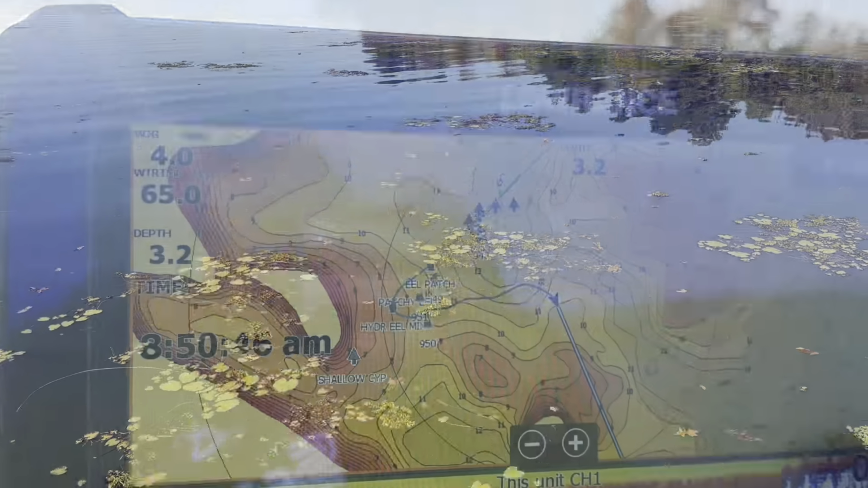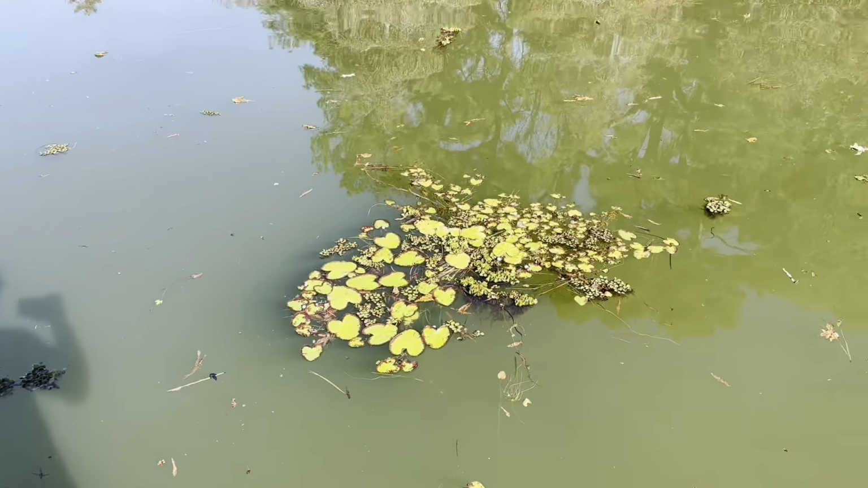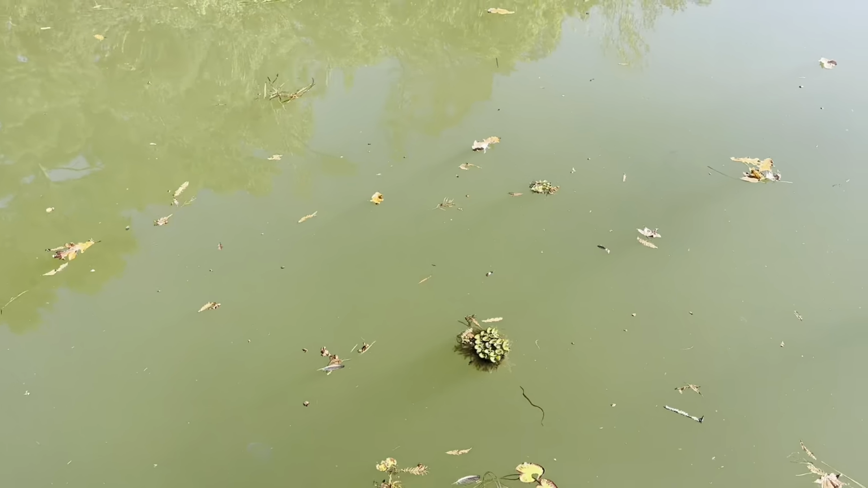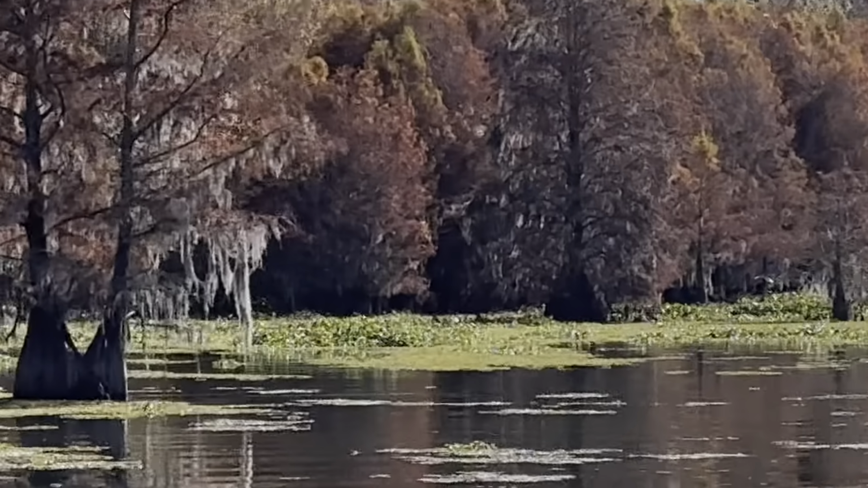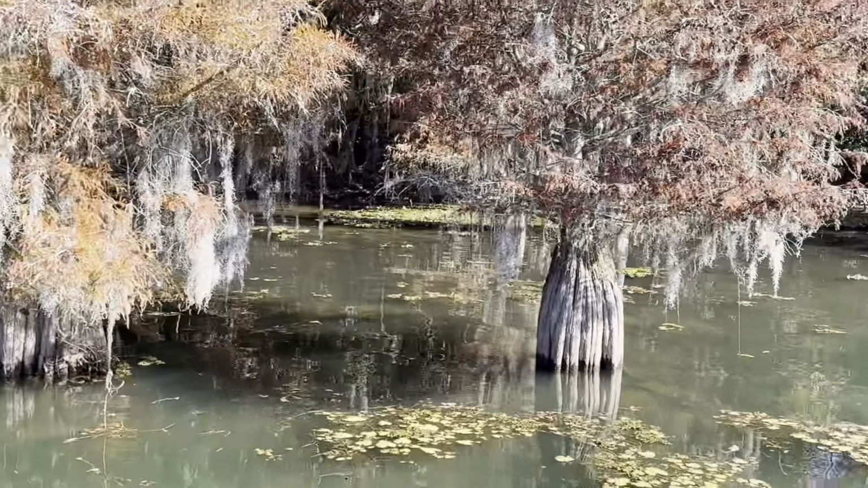Alright, back to graphing. Trolling around this area, you can see a bunch of pads, which I haven't seen everywhere. Looks like they're kind of starting to die off. Got some of that giant salvinia, some little hyacinth mats. There's some bigger hyacinth mats back in there, you can see. Be interesting to see how many of those stick around, but again, I'm just kind of checking everything out.